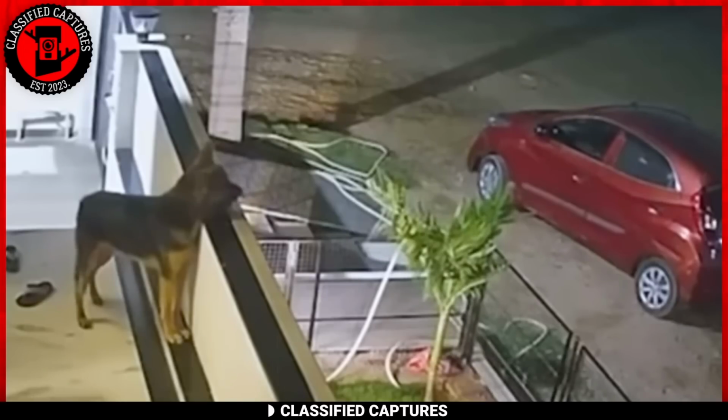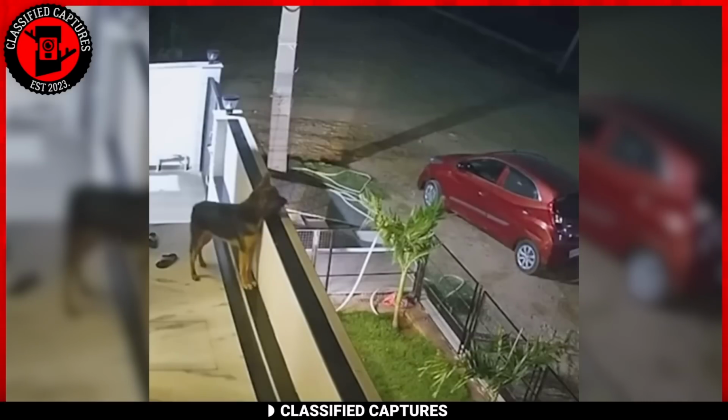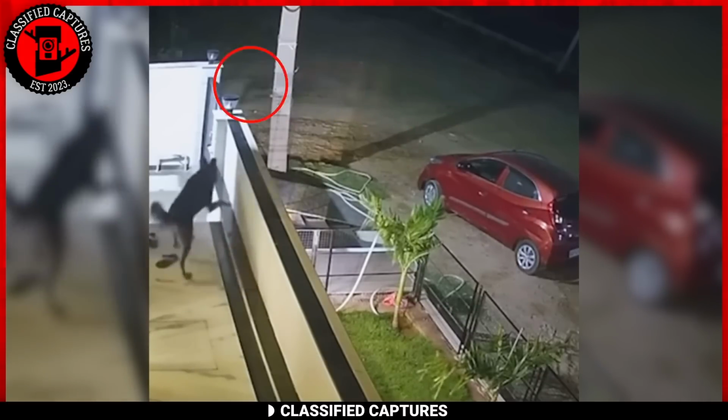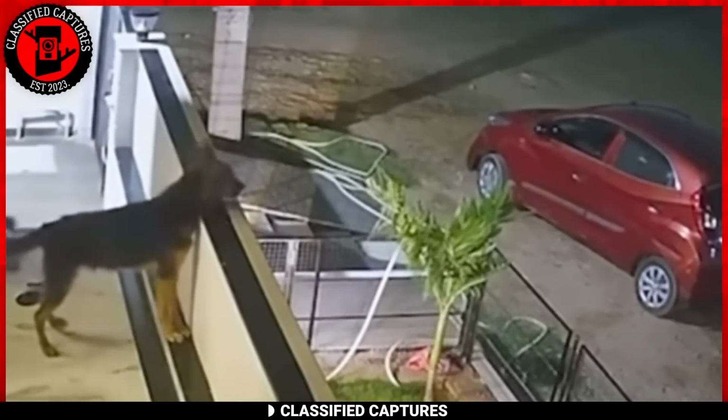Next, we have a security camera that recently captured an intriguing yet eerie scene. The footage reveals a dog standing on the balcony, attentively observing the surroundings. Suddenly, a pair of mysterious legs clad in black pants dashes across the frame. Strangely, instead of reacting with alarm, the dog wags its tail, seemingly unfazed, and tracks the movement of the legs.